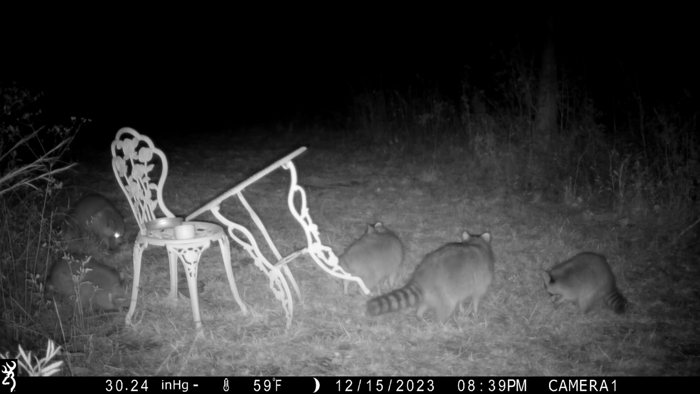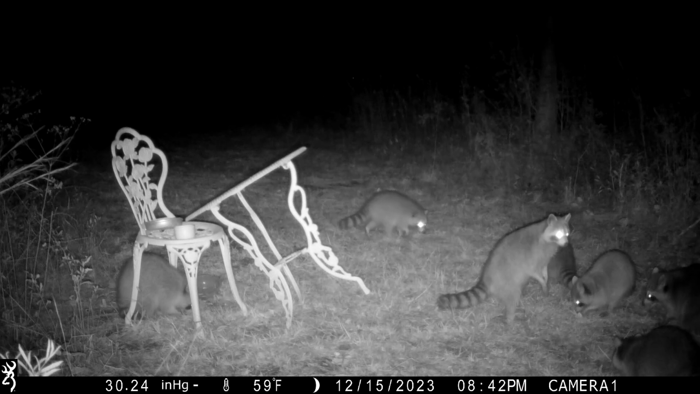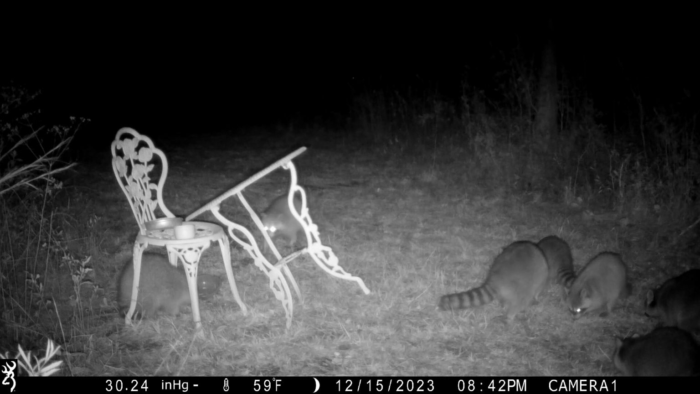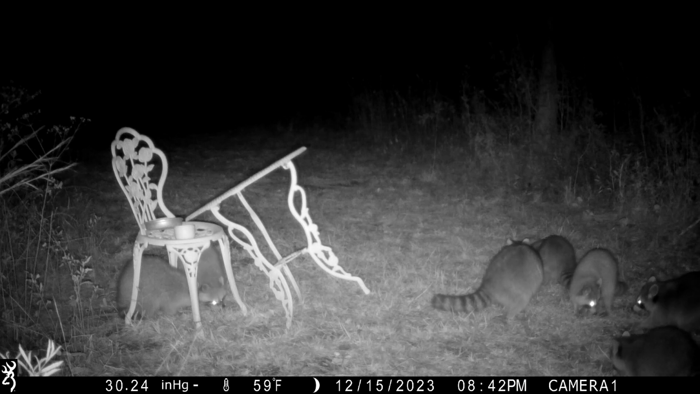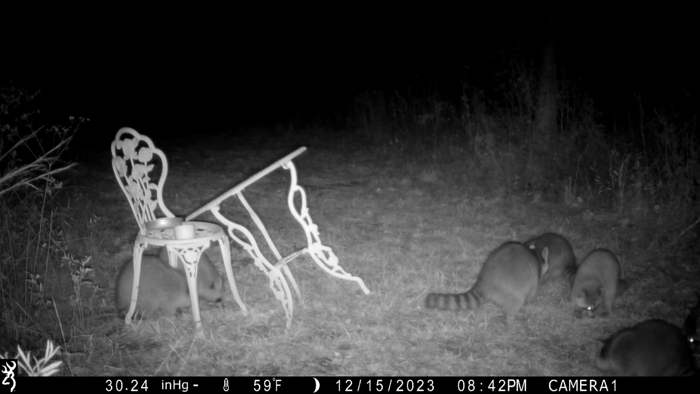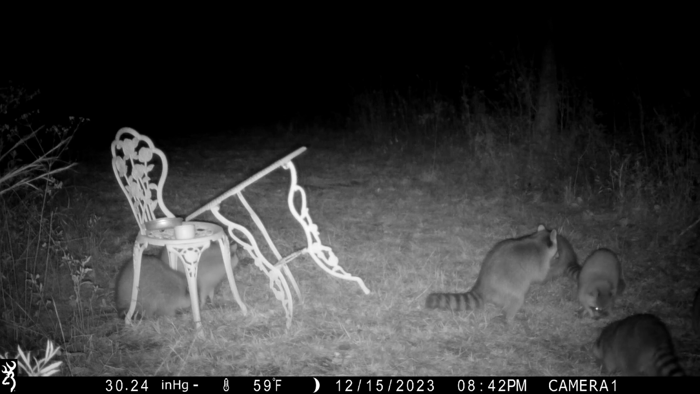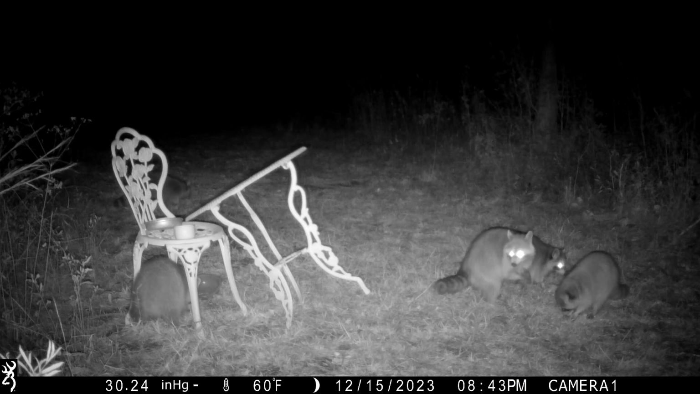A big one, maybe, Mama. Saying, no, you do not do that to my kids. 7 raccoons there right now. Some eyes in the back again.